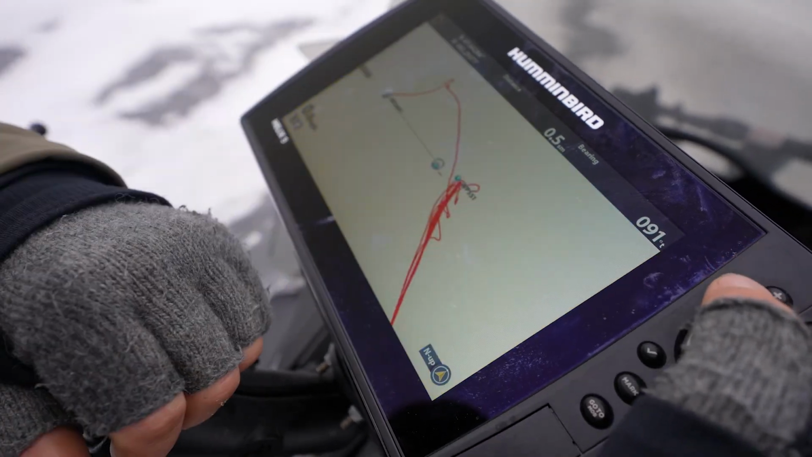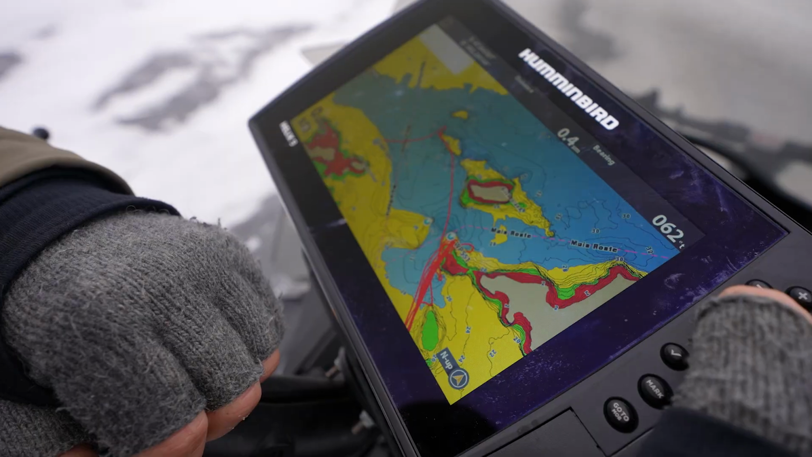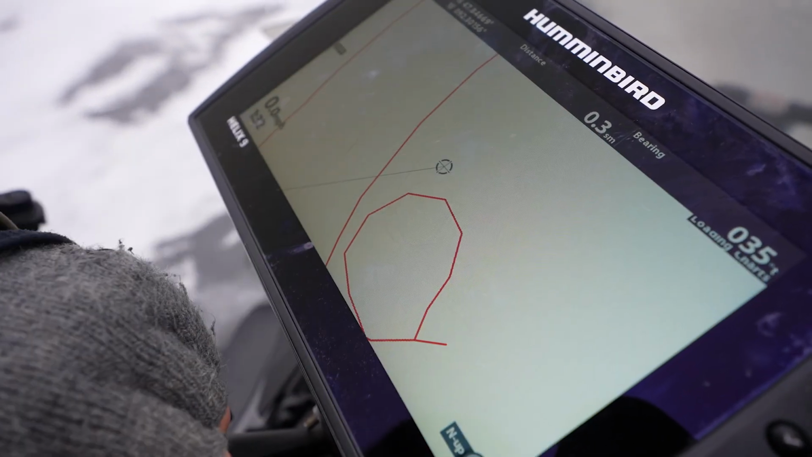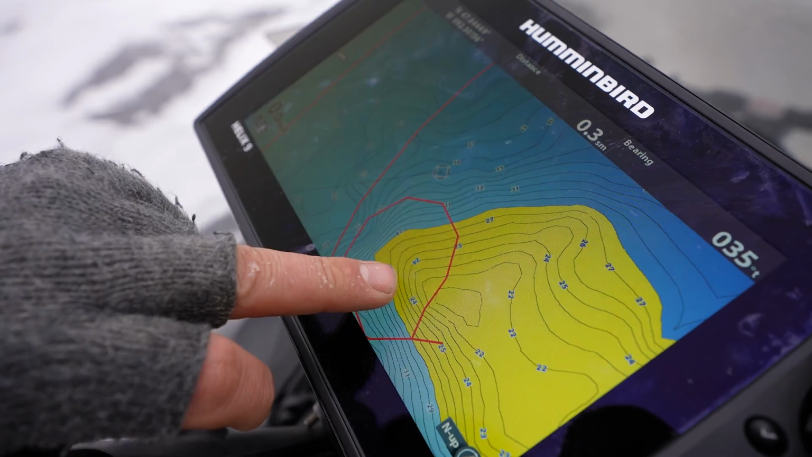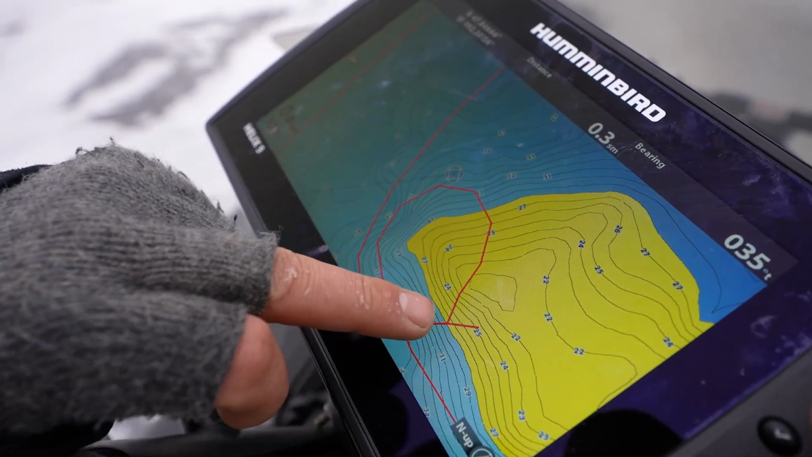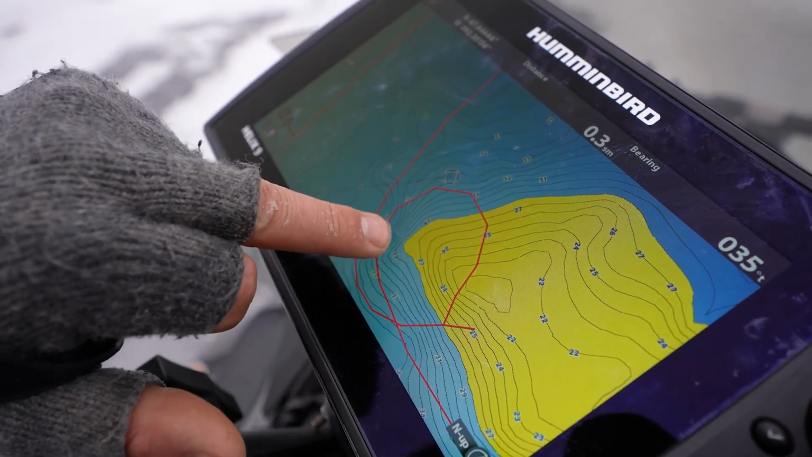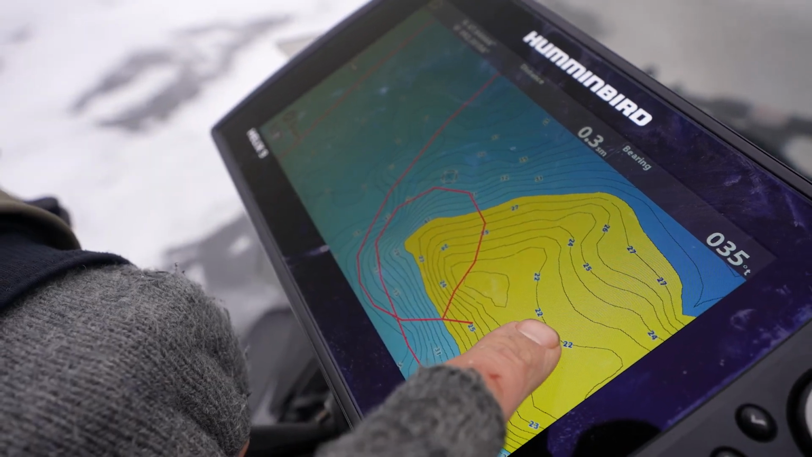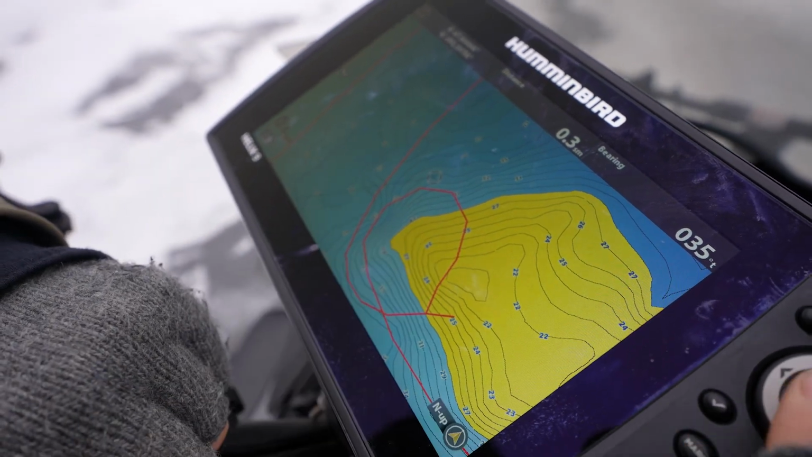So it makes it real easy to say, all right, we just caught a couple fish on this one over here. If you zoom in, you see the tail end of this extension right here. On top it's 22, kind of tails out to 28, 29 out here, and then it's in the deep water. In the morning and evening those fish would probably be on top, but they're definitely here in the middle of the day.